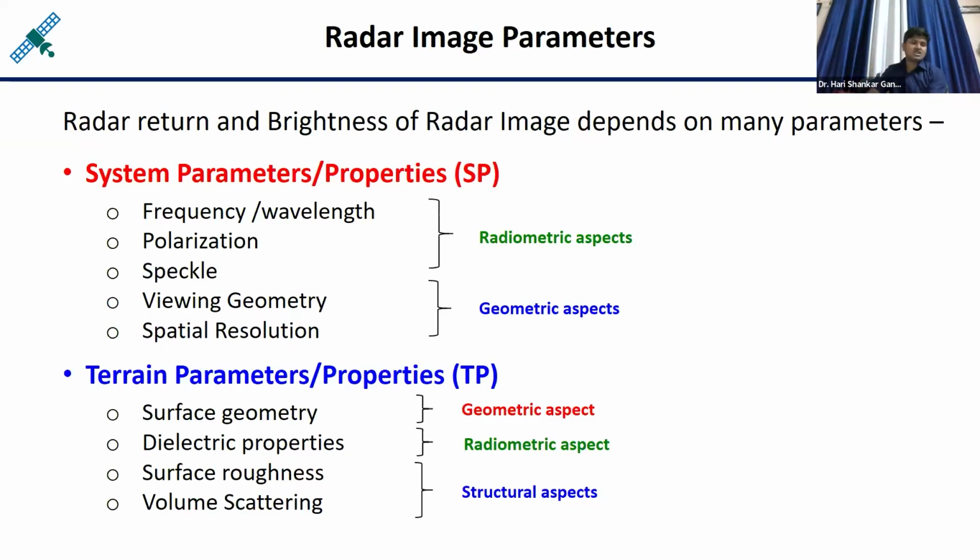So here I have classified those parameters into two categories. One is called the system parameters or system properties. System means sensor parameters. So you can say if you change different sensor parameters, then the quality of the images changes, or the pixel values in the images change.